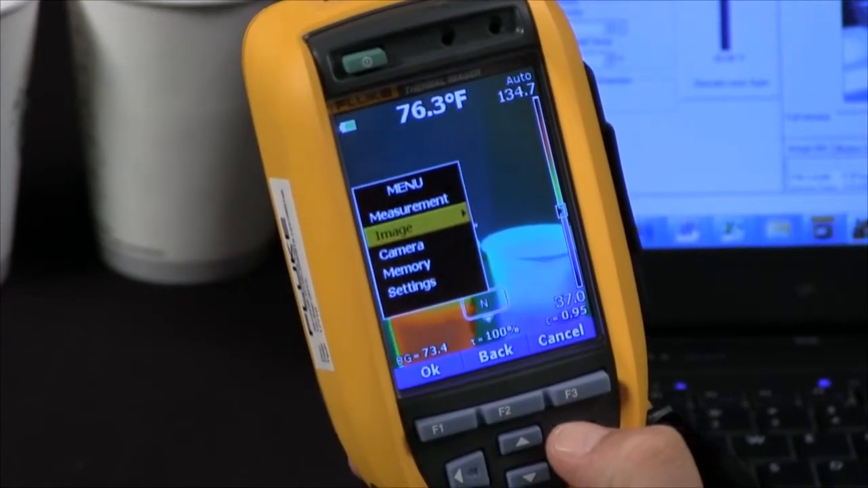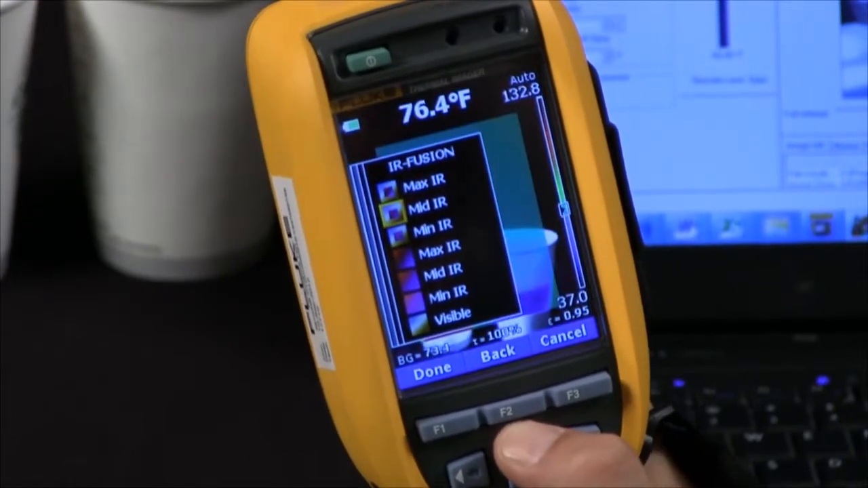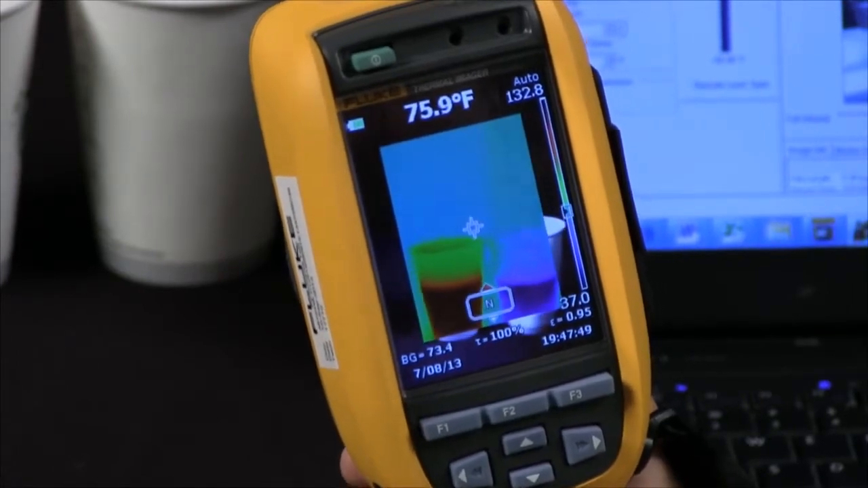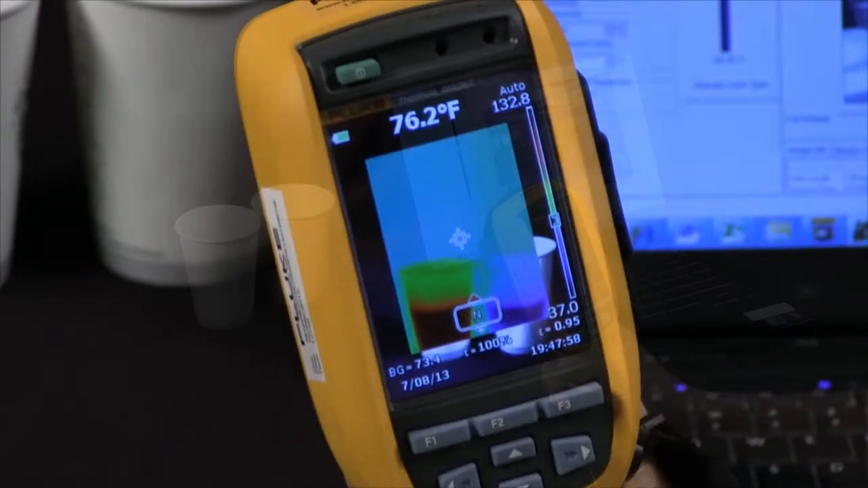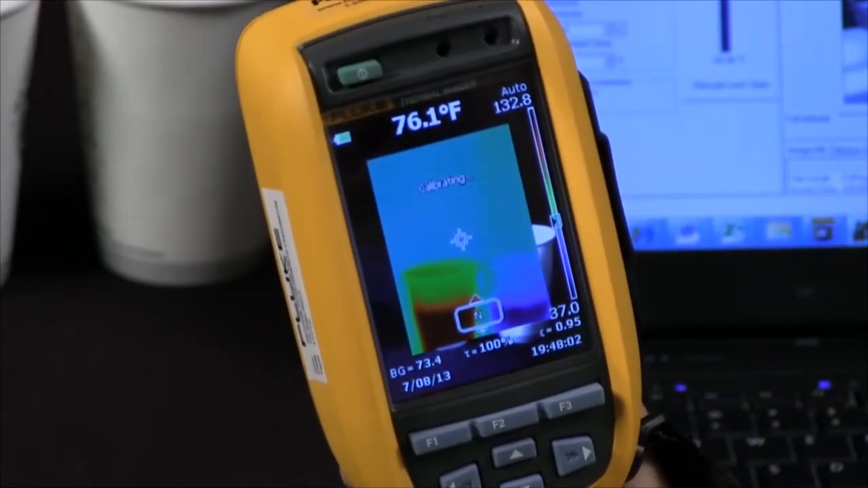Now I can go back into Image, I can go into IR Fusion again, and I can actually do a Max IR picture-in-picture. So I'm actually doing a digital and a thermal overlay, and this also will allow you to really have a reference of what you're looking at, being able to see the edge of the digital and the thermal image together, also allowing you to help focus.